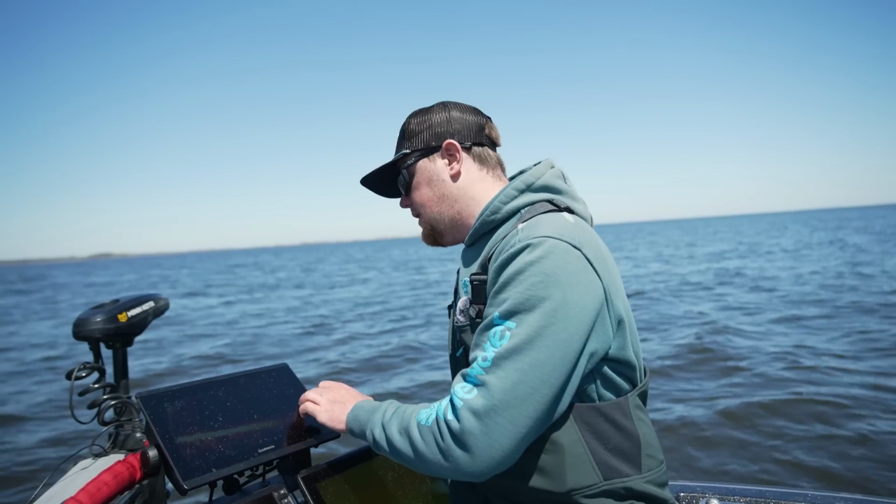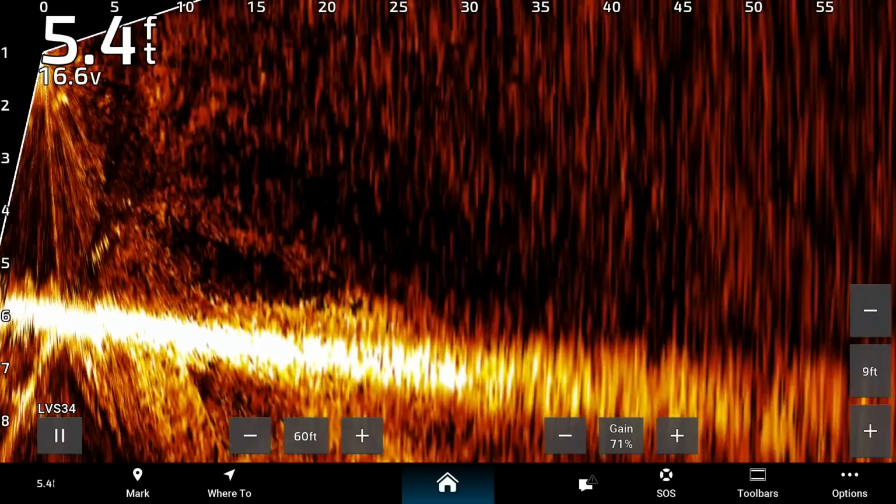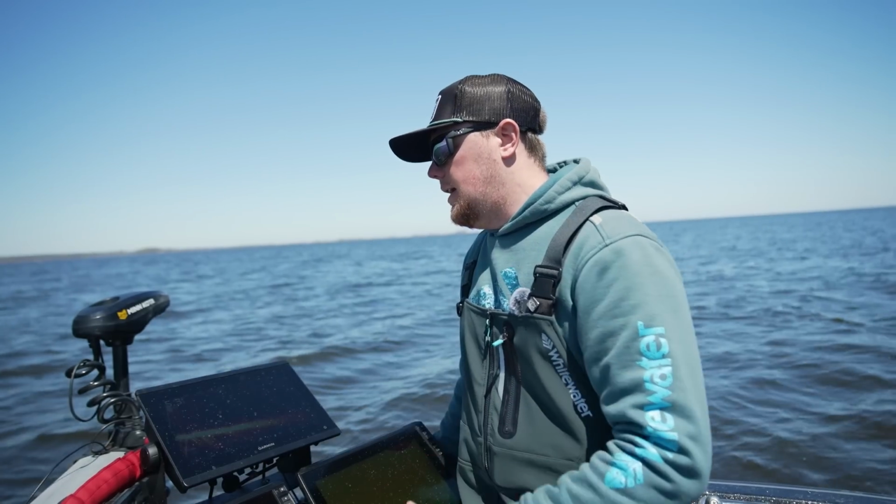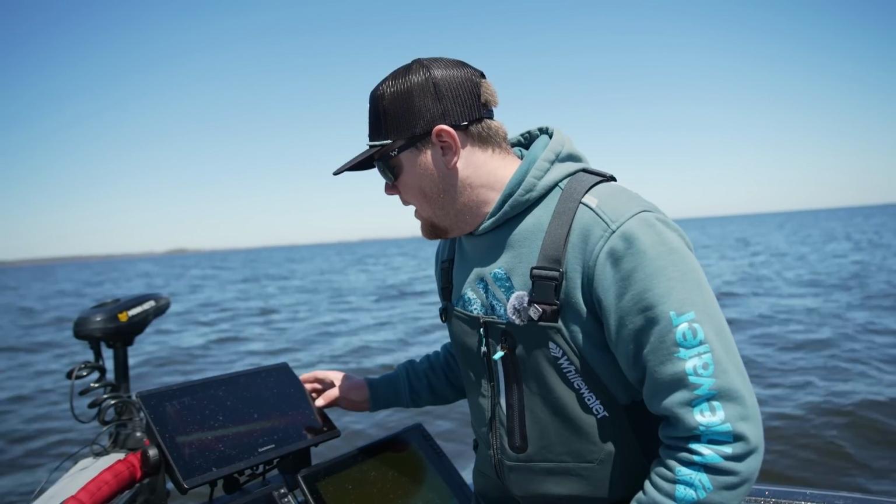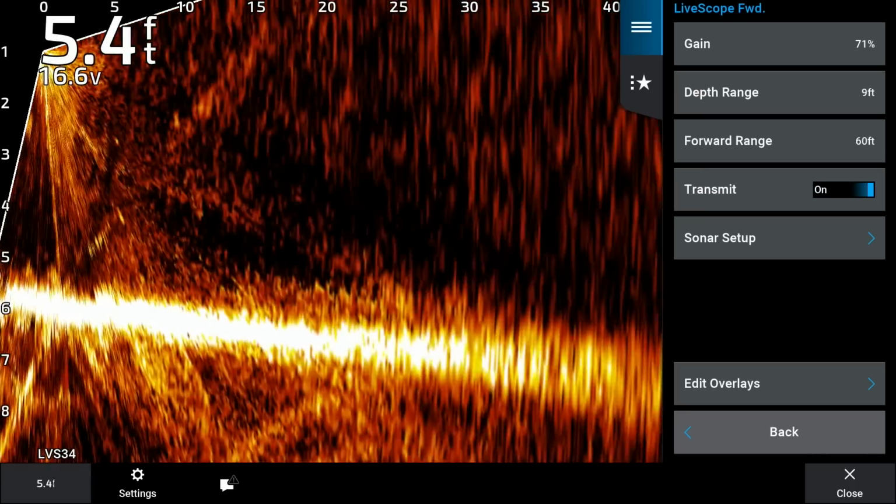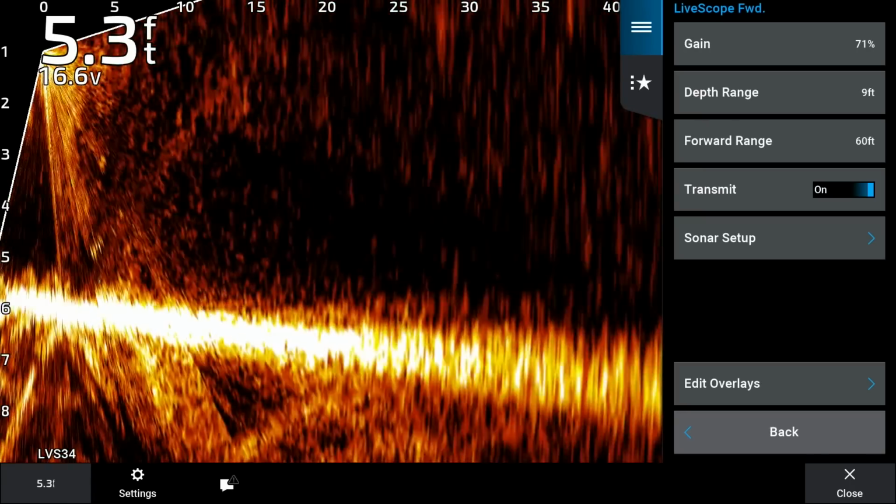Obviously on the right-hand side here too, we'll have some depth adjustments that you can make on the screen as well. I like to have that on the screen because I do not use the auto depth. I like to be able to adjust that myself. We'll get into the settings on here and show you guys what we are working with. So if we go into the options, again, the first screen that pops up here is going to be just a general settings overview, I guess.